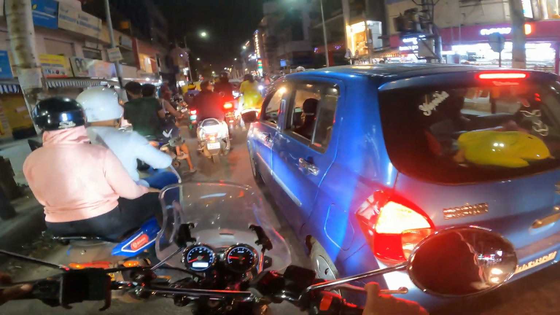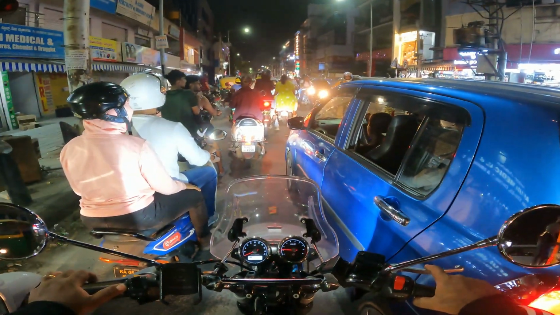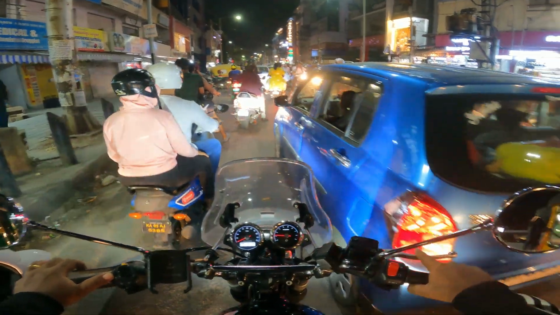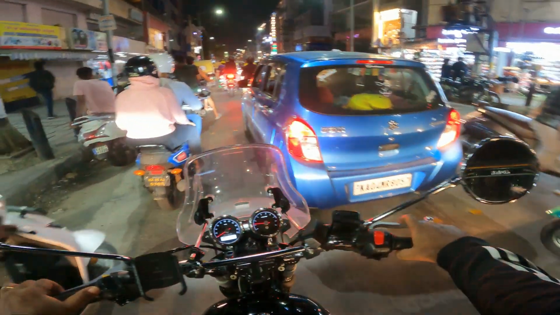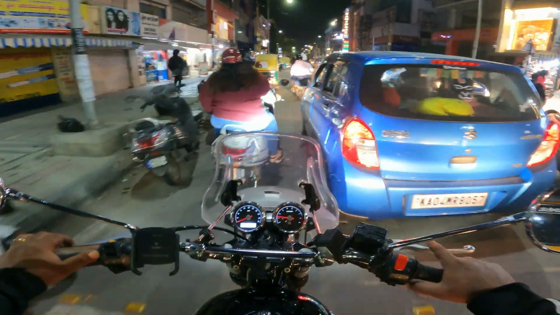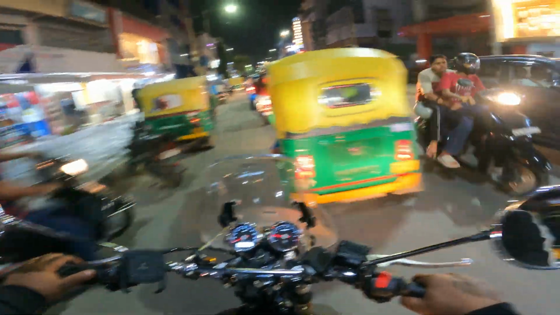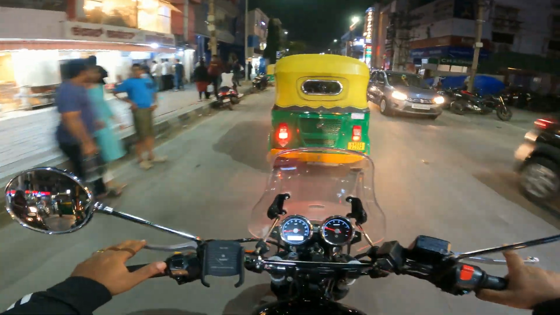I also wanted to check how this GoPro 9 Black would record in low light. I mean, this is not really low light, it's pretty bright, and my headlight's super bright, so you can see that. Also wanted to show you my headlight setup.